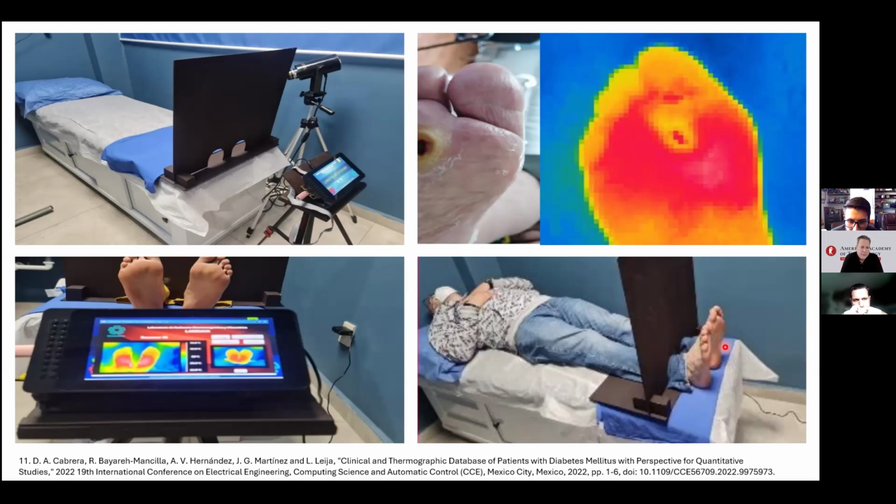Yeah, that's right, and I totally agree that a patient wearing clothes can also retain temperature. In our protocol, we propose that the camera should be at least 30 centimeters away from the sole of the foot, and we wait 15 minutes for temperature stabilization with the environment room temperature.